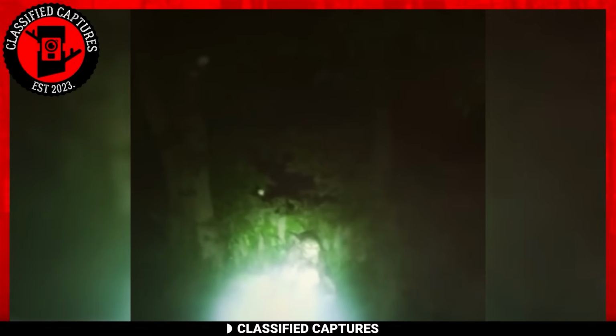Do you believe in rakes? If you answered no, then perhaps you have to skip this clip because you may end up renouncing your disbelief. This creature was spotted in the woods, and it's none other than the rake. This creature, known as the rake, is often described as a pale humanoid being with glowing eyes.